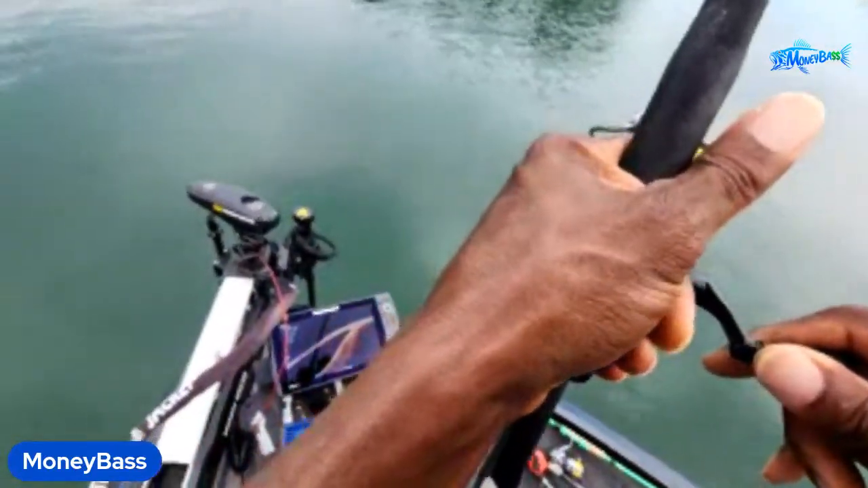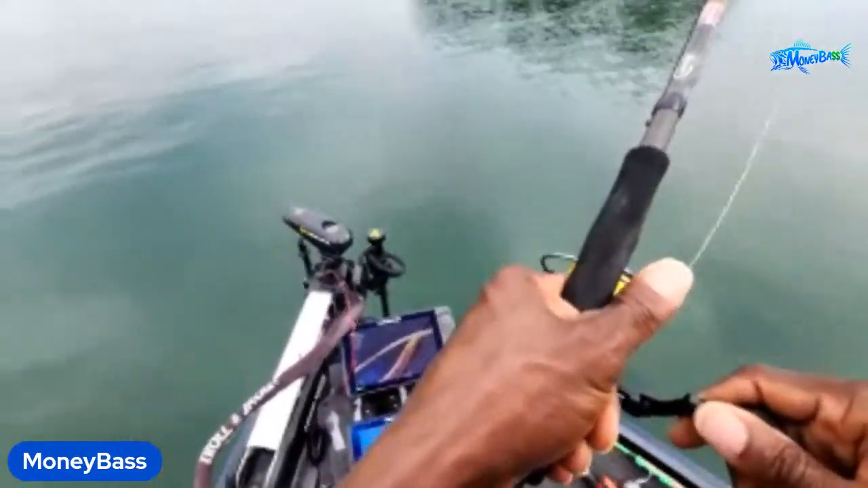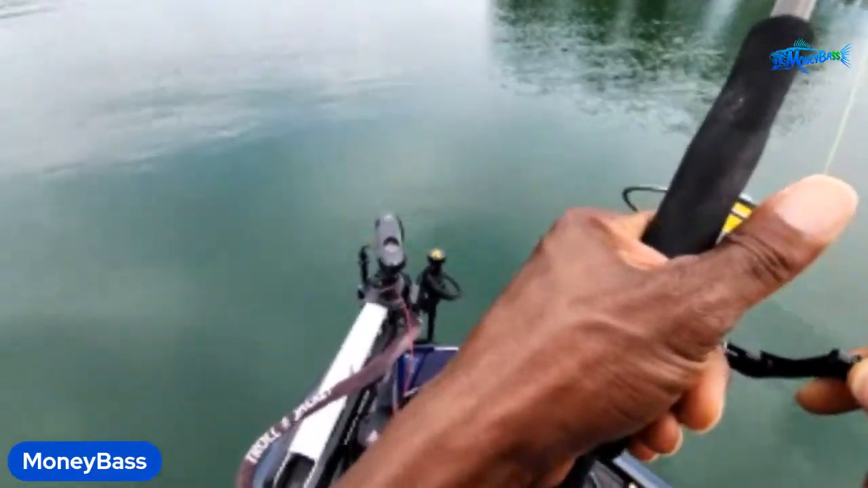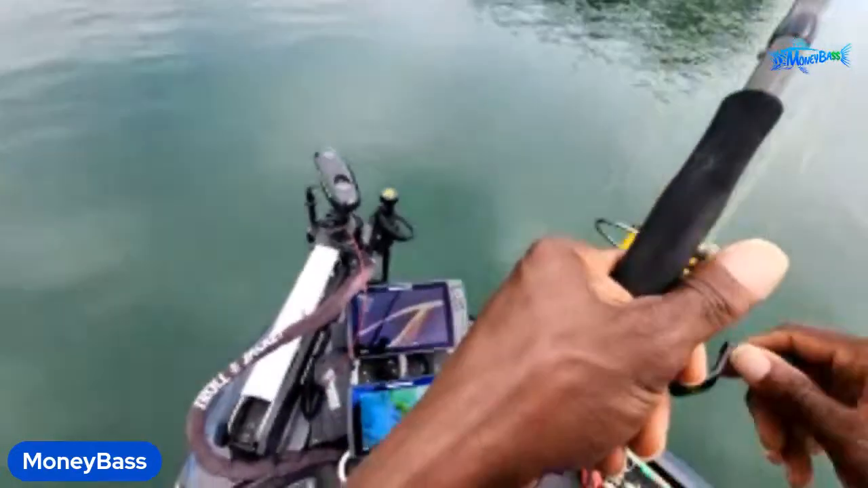Gotta love that top water bite first thing in the morning. So yes, it's not too hot out here today. It's a nice, decent day.